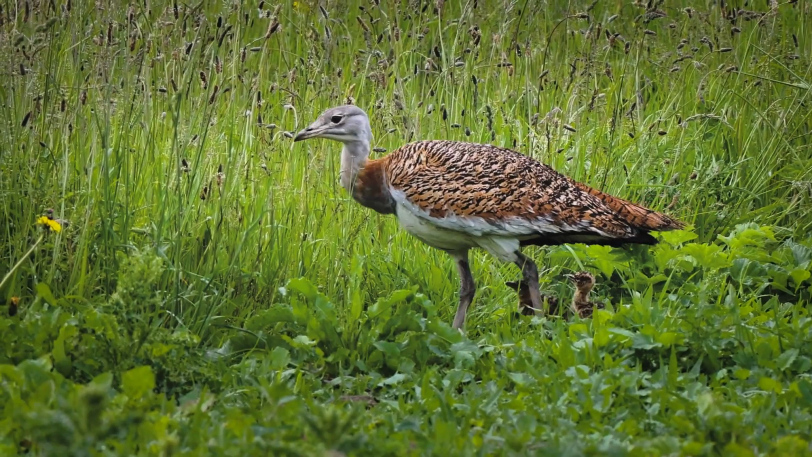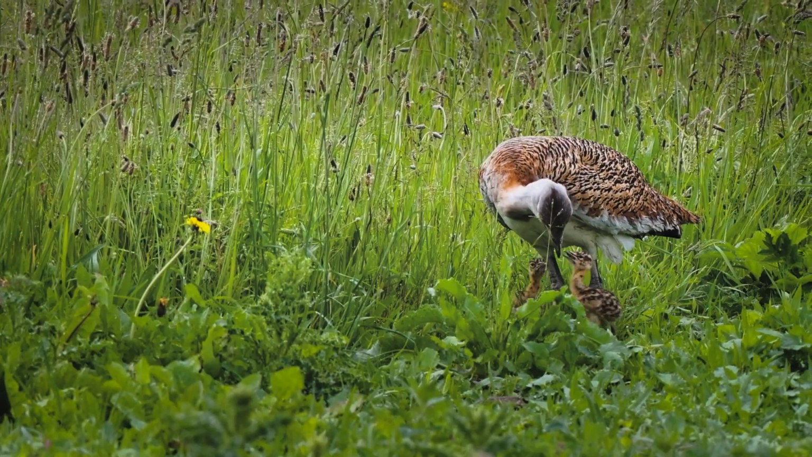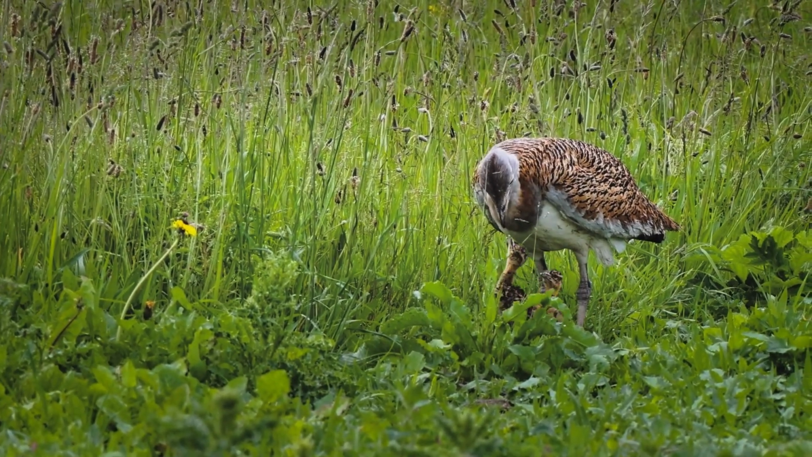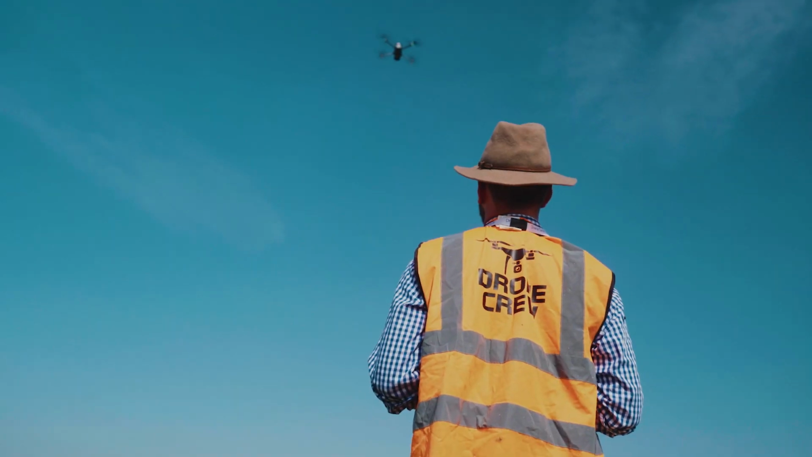This year, for the very first time in about 5 or 6 years, we've not had any losses that we're aware of from silage cutting. We've started finding more bustards inside Cranborne Chase, and we only got to know about them well after the nesting season had concluded. So next year it's going to be a much longer duration of searching and a much larger area with more volunteers. But we've made a good start this year with the way FiPL have helped us back this drone.